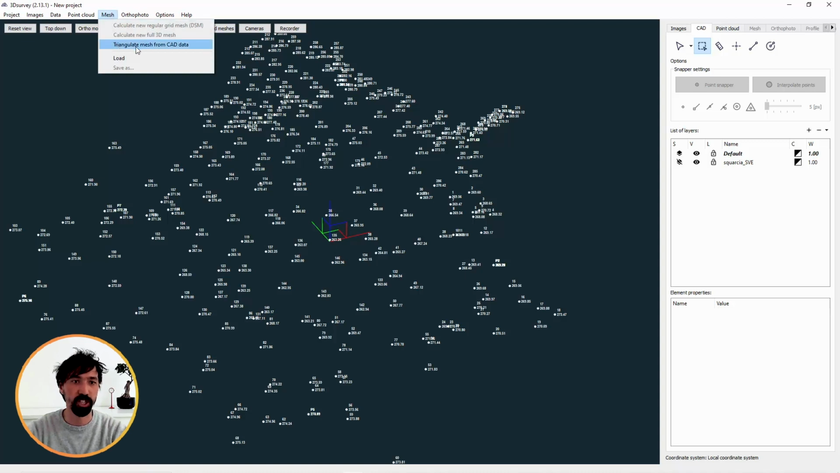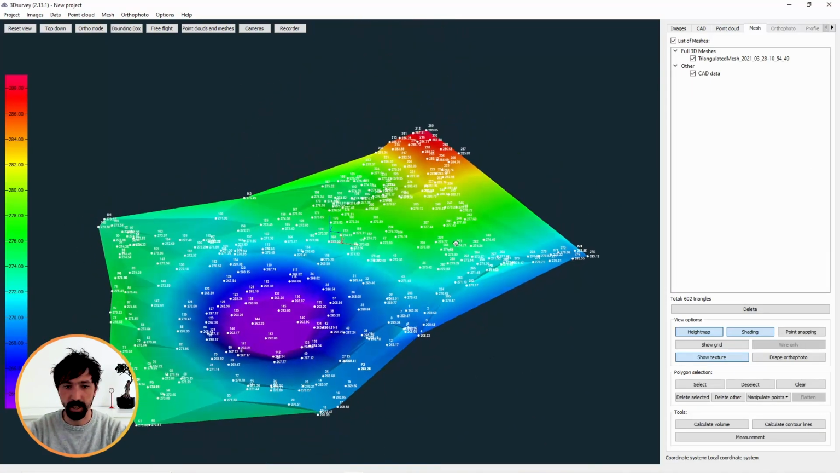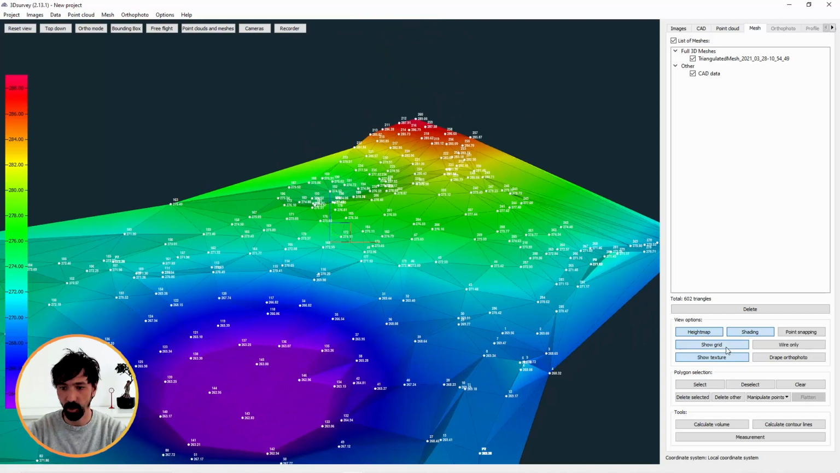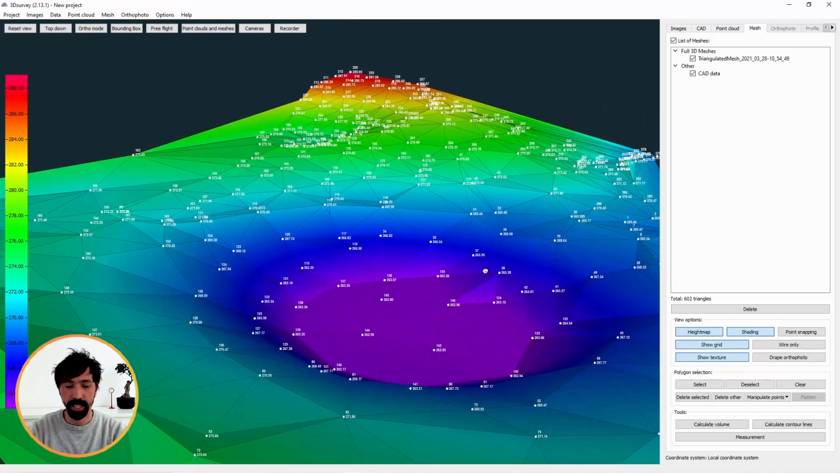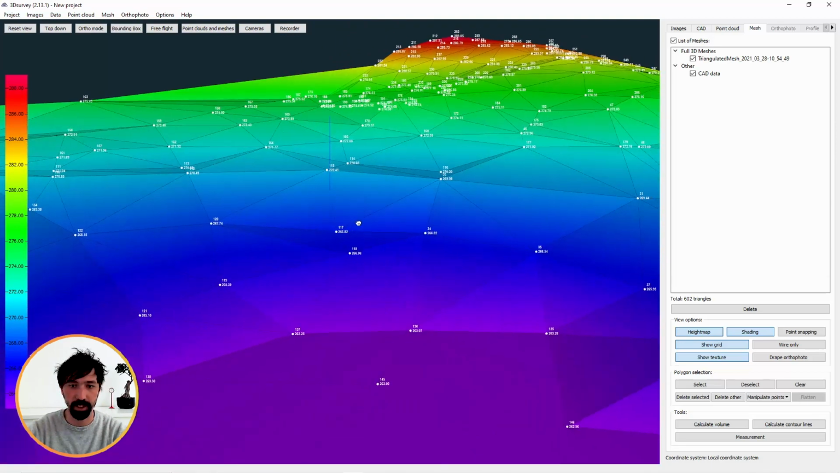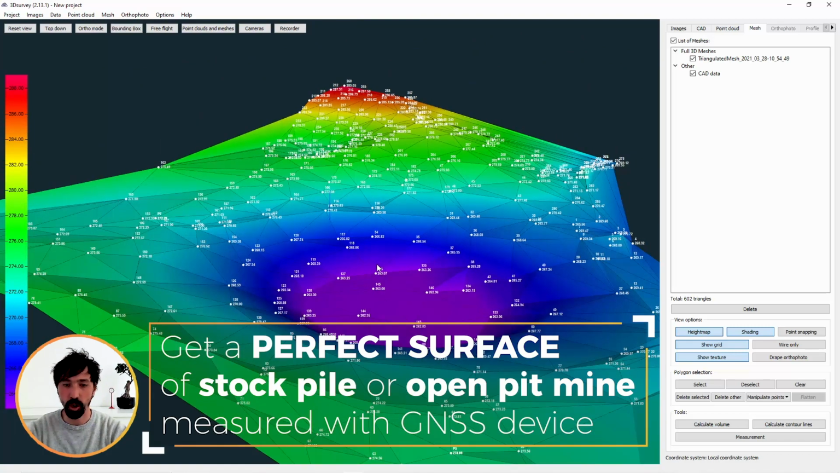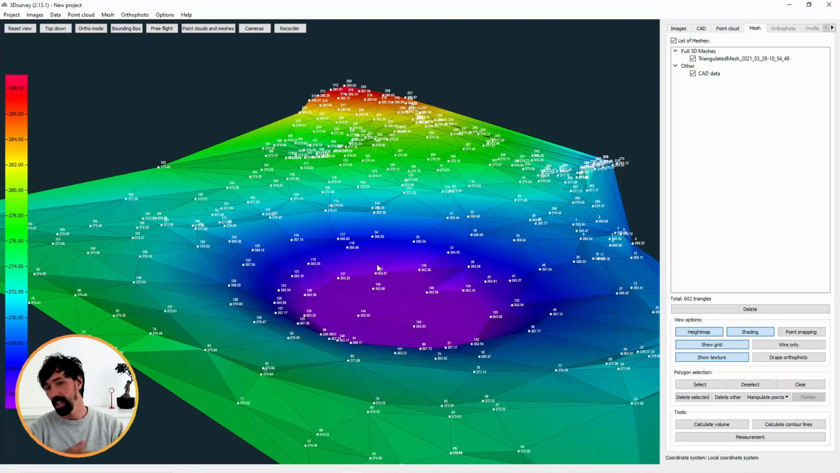is the new function, triangulate mesh from CAD data. I will select just my layer where those points are and click on calculate, and immediately the surface was calculated. Let's turn on the show grid option, and now we can see those big triangles which connect each point together and define my perfect surface. So if you have a stockpile or maybe an open pit mine measured with a GNSS device, now you will get a perfect surface.